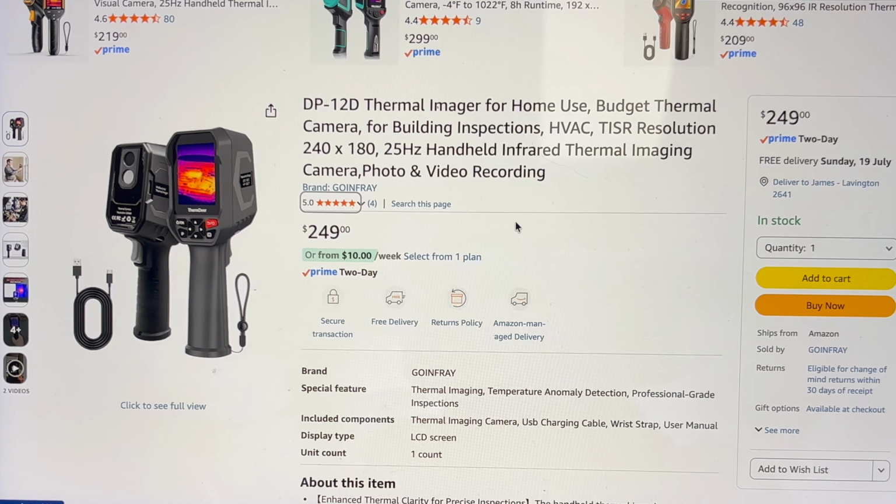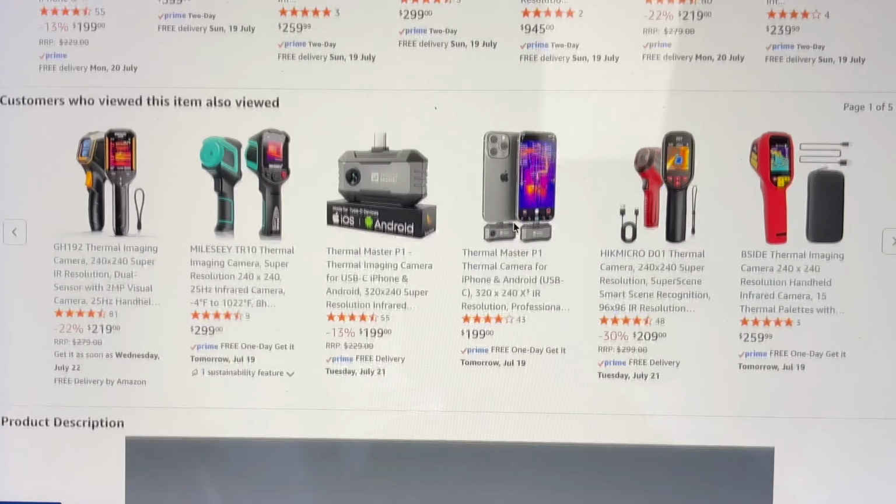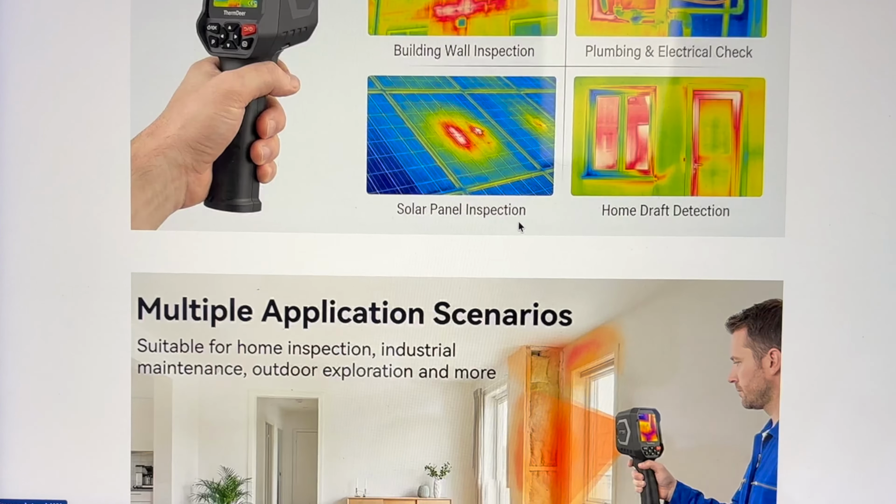Okay, that's the thermal camera. You'll be seeing this quite often because of the nature of my channel and all the builds that I do involving electronics, solar panels, etc.